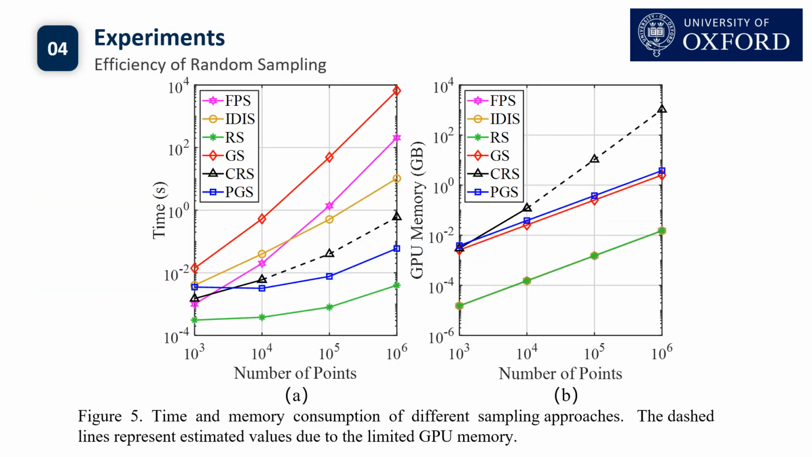For the experiment part, we first evaluate the efficiency, the sampling time and GPU memory consumption of existing sampling approaches by increasing the number of points from 1000 to 1 million. We can see that, for large-scale point clouds with million-scale points, both GS or FPS and IDIS are time-consuming, while continuous relaxation-based sampling is memory-costly and policy gradients-based sampling is difficult to converge. By contrast, random sampling has superior time and memory efficiency overall.